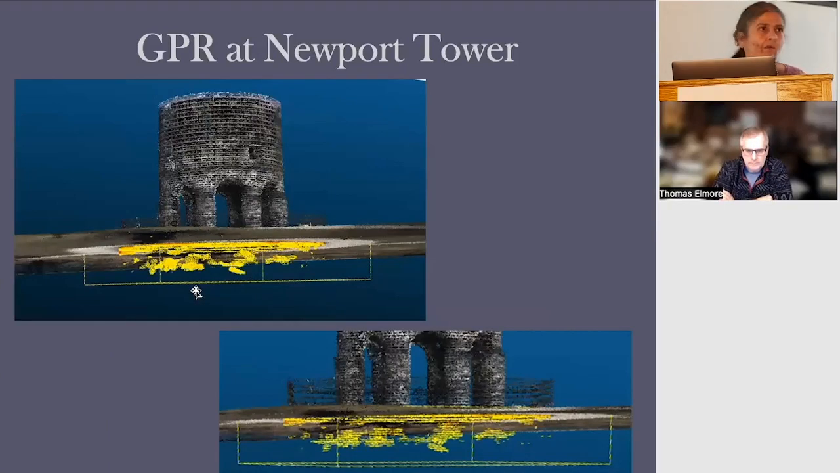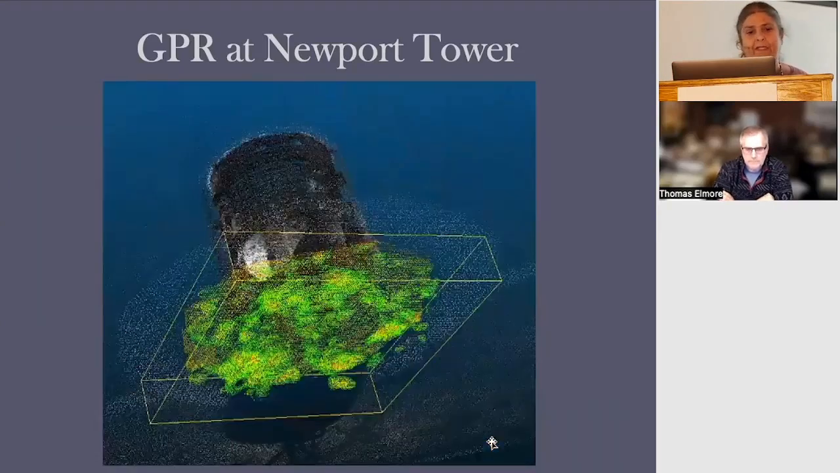The yellow represents, in this color transform, one of the highest reflections. So you have boulders there and boulders there, and you get a column there, and there's an enlargement of it. That's the neat thing about the LiDAR, you can zoom in, you have 300,000 points, so you don't lose resolution when you zoom in.